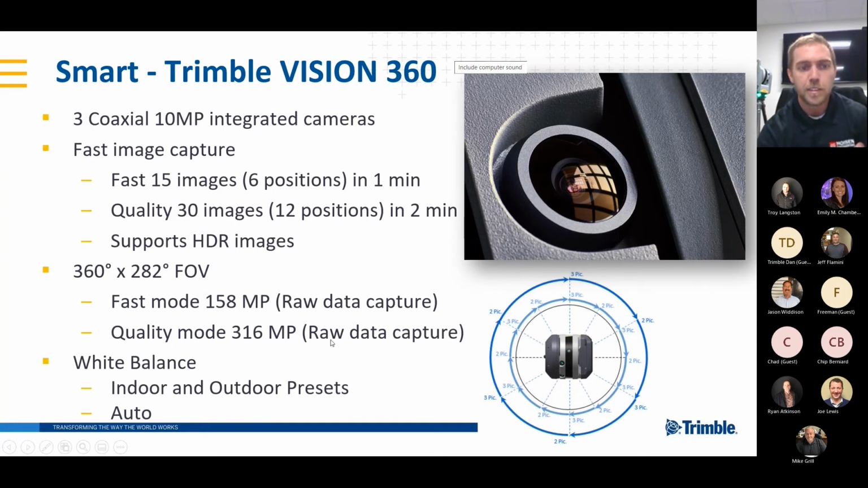All right, and when we get into the demo, we'll talk about our scanner presets. So you have the ability to basically set your scanner up for your environment. So depending on the lighting, if you're outdoor, if it's cloudy, if you're indoor and you're in incandescent lighting, we'll have the ability to adjust our scanner and account for those different conditions that we'll be scanning in.